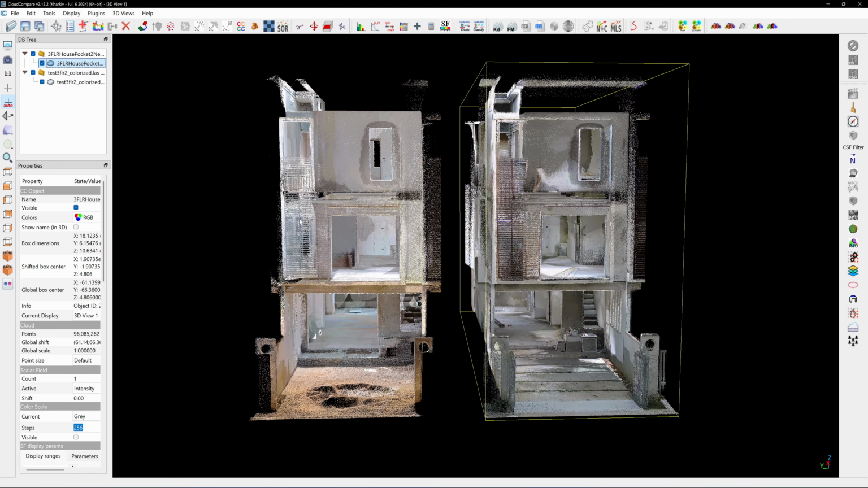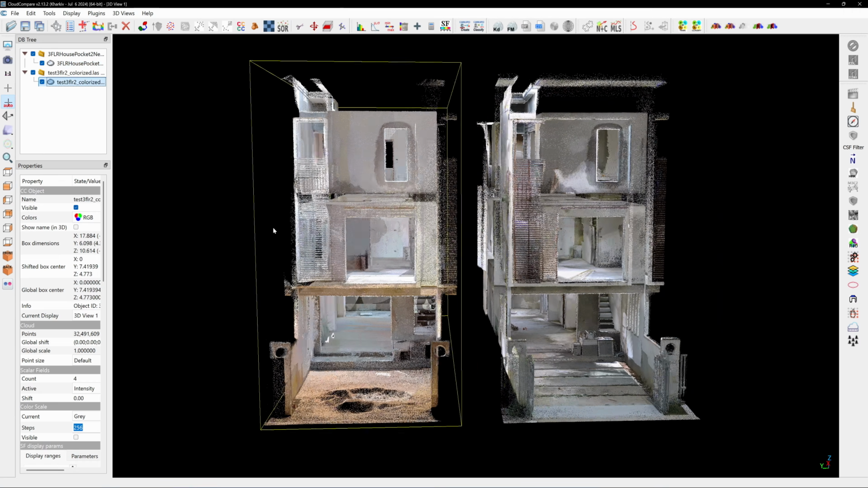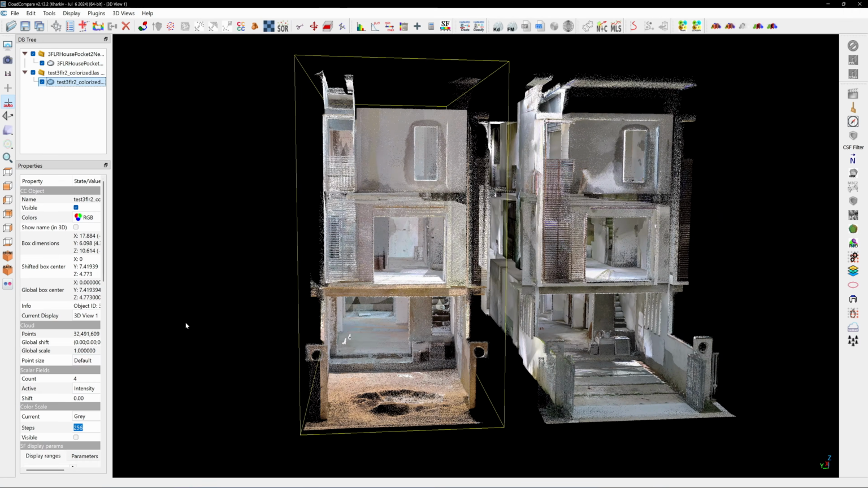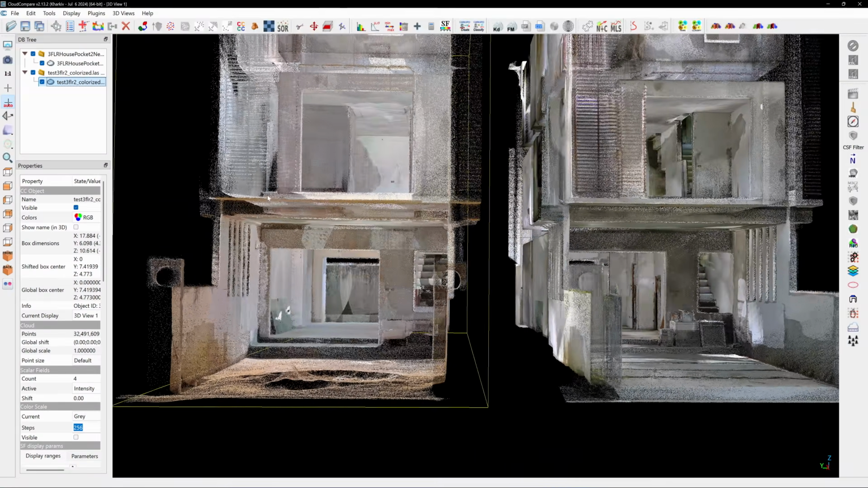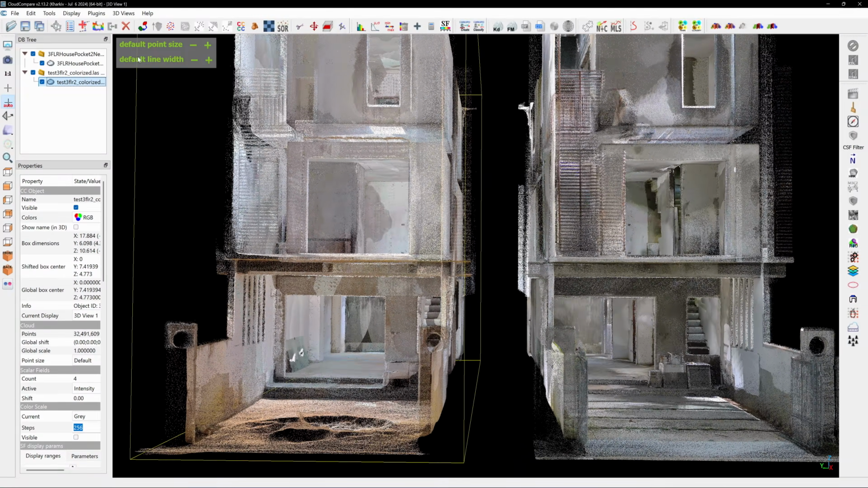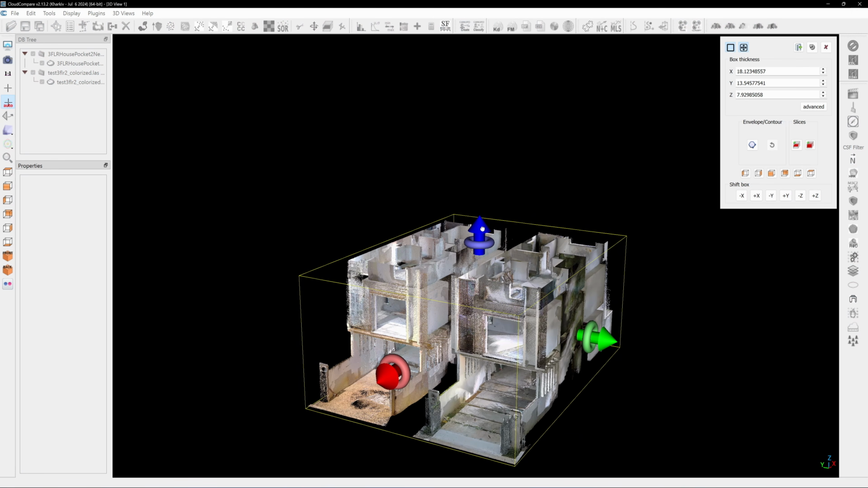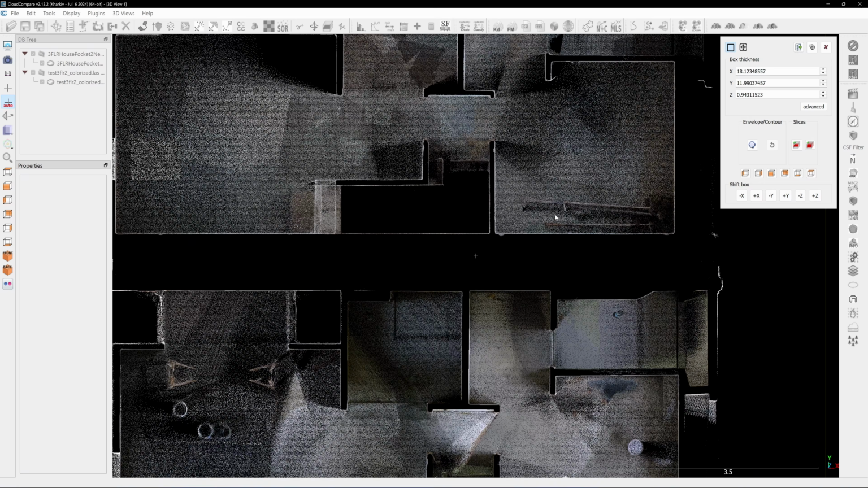Let's compare it with the Chair S20 shown on the left. The Pocket 2 produces 96 million points, while the Chair S20 generates only 32 million, almost 3 times fewer than the Pocket 2. Looking at the third floor cross sections, the results are very similar.